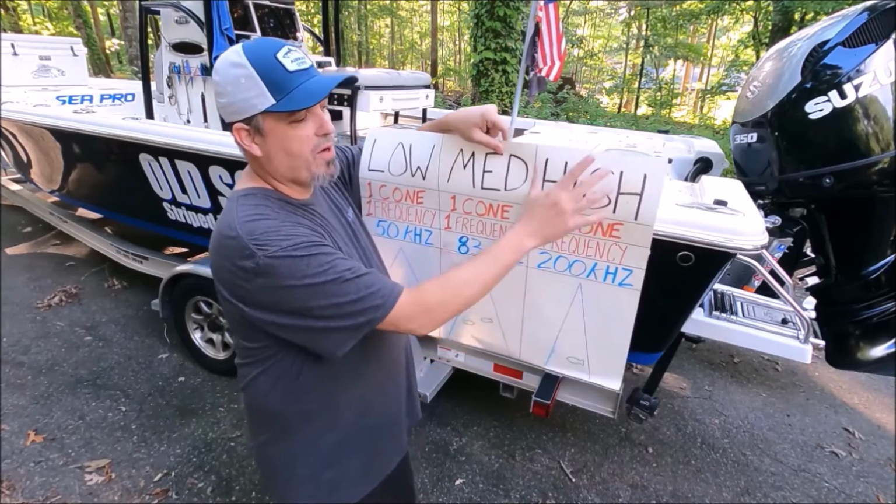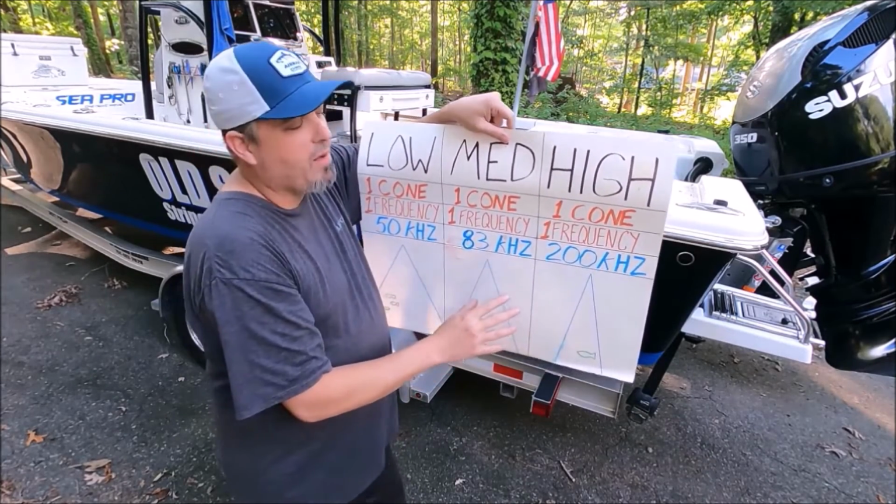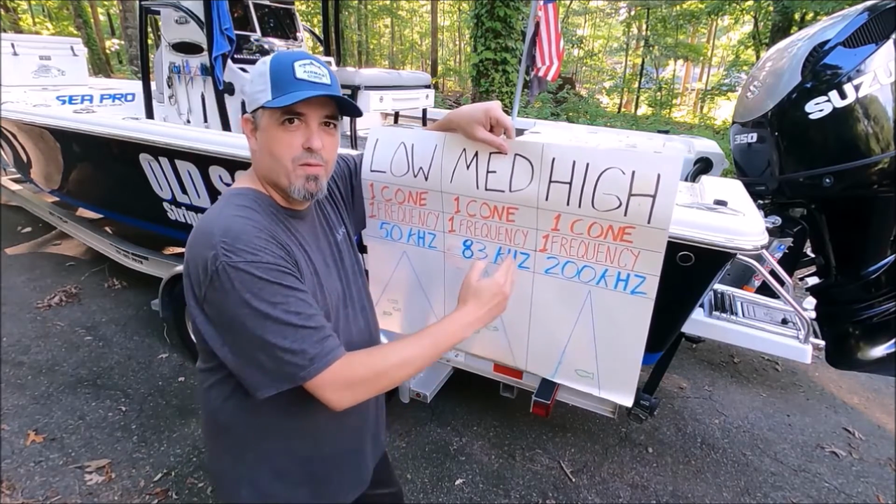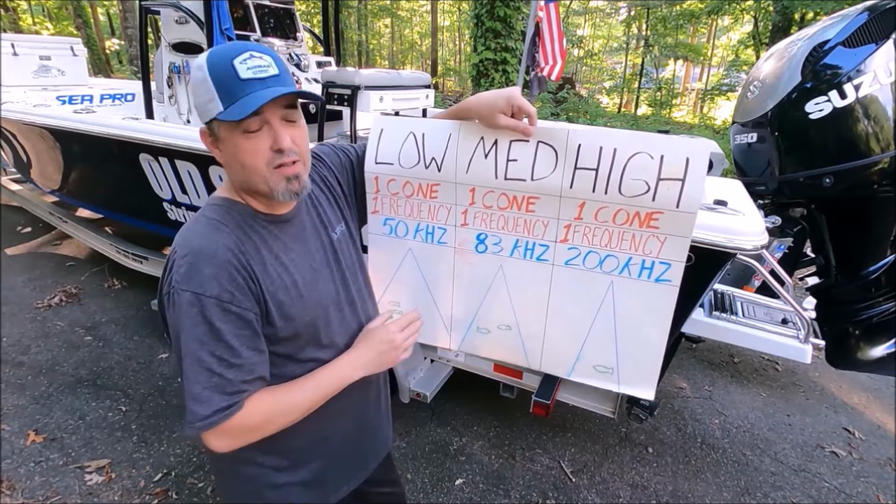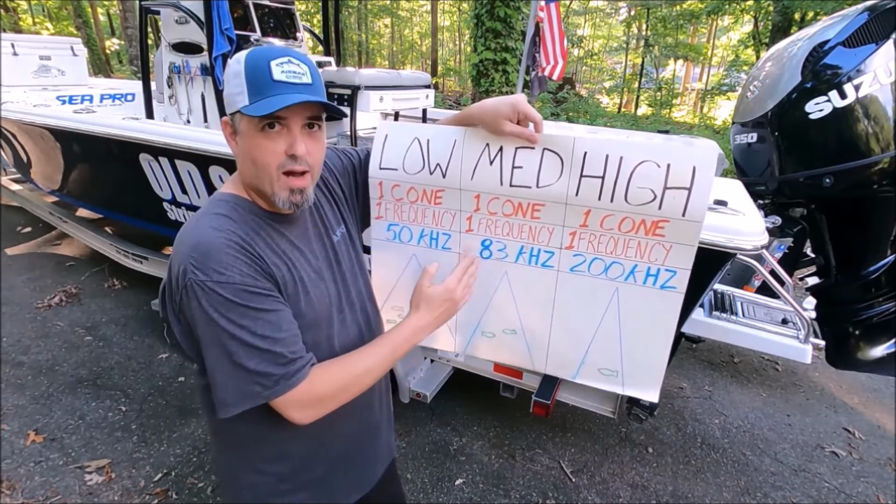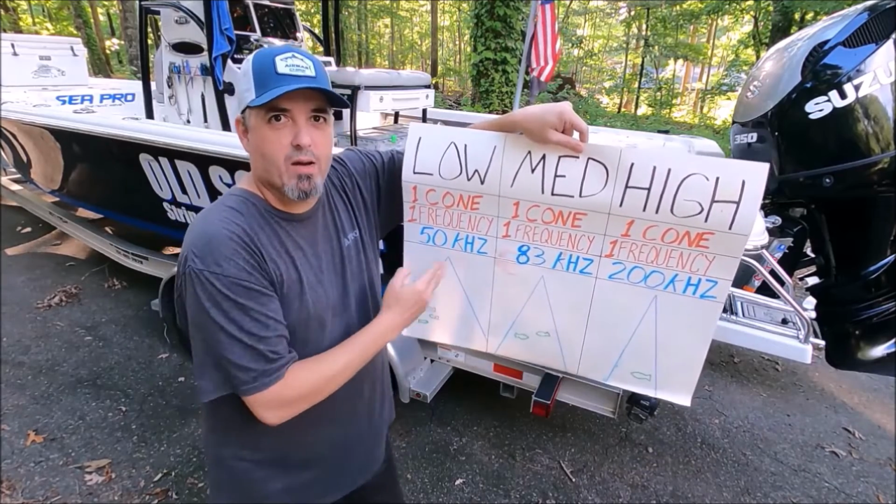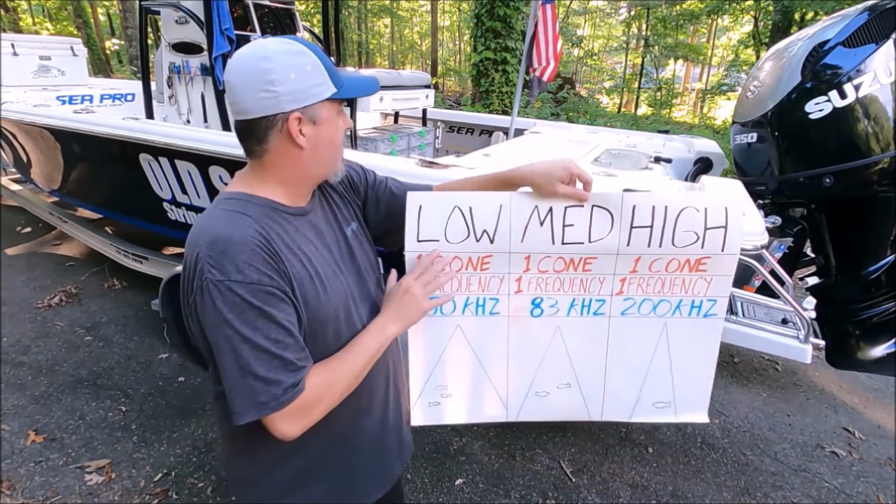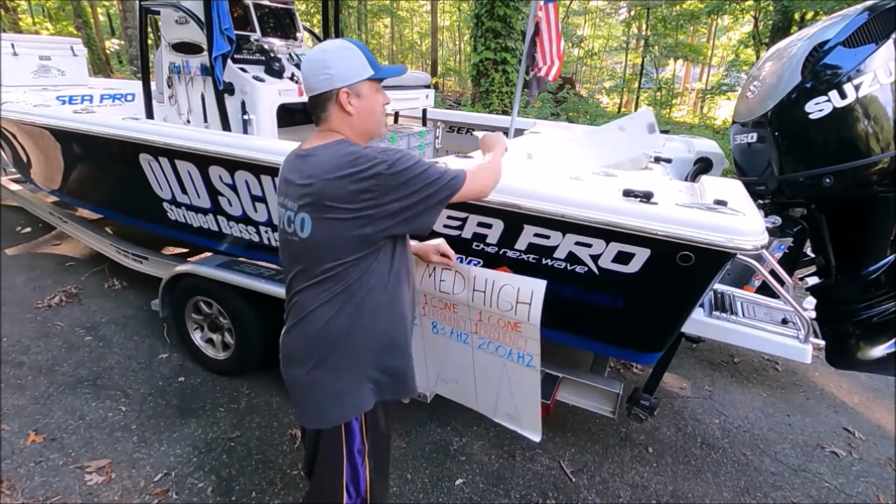So the high frequency range will be right around 200. With the chirp transducer, it's probably going to be like 150 to 250, something like that. Medium is going to be right around 83 kilohertz, but of course it's going to go lower and higher if it's chirp. Low will be around 50 kilohertz, but it's going to be lower and higher if it's chirp. I have a little band up here I can put on to show you the chirp frequencies as well. But let's start with single.